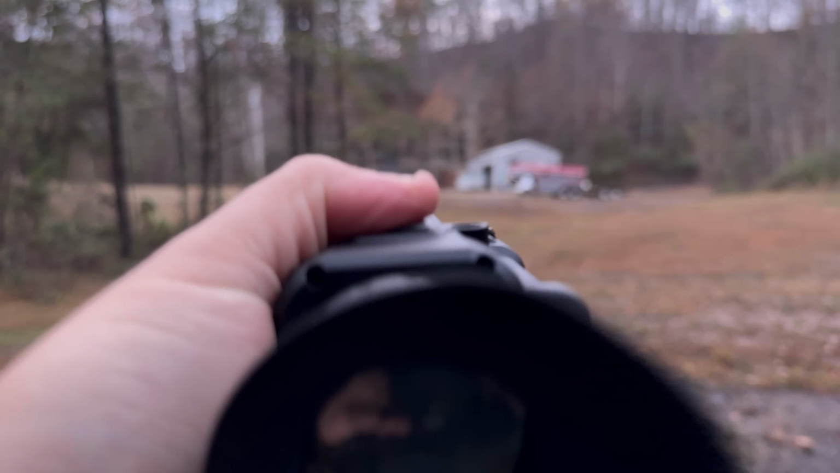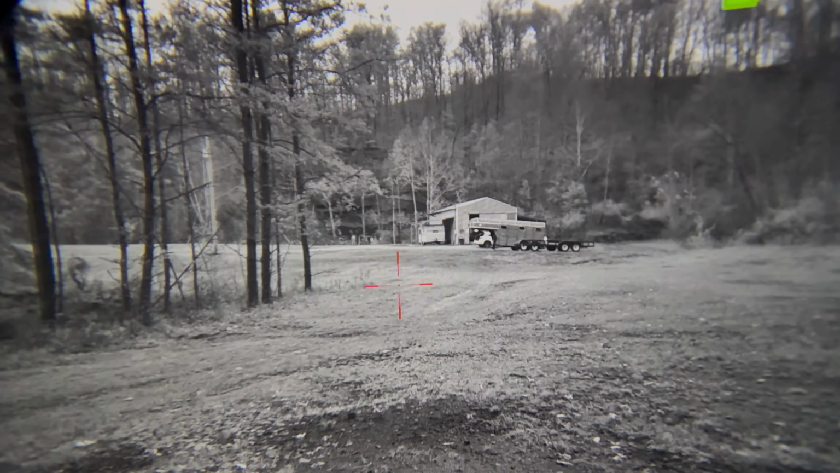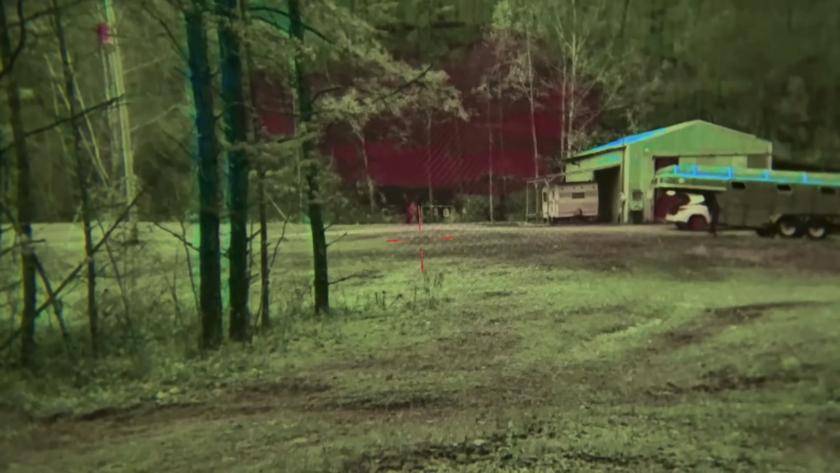Let's go ahead and switch it over. This is straight night vision, but we're not at night yet. We'll be doing the night test here in a second. This is thermal over night vision. As you can tell, you can kind of see a little bit of red outline there, but at the same time, it's starting to blend in with the rest of the heat around us. It's still having a little bit of a hard time to pick it up, but we're still getting a good heat signature to where we can tell there's something there that's giving off heat. So let's go ahead and go on.